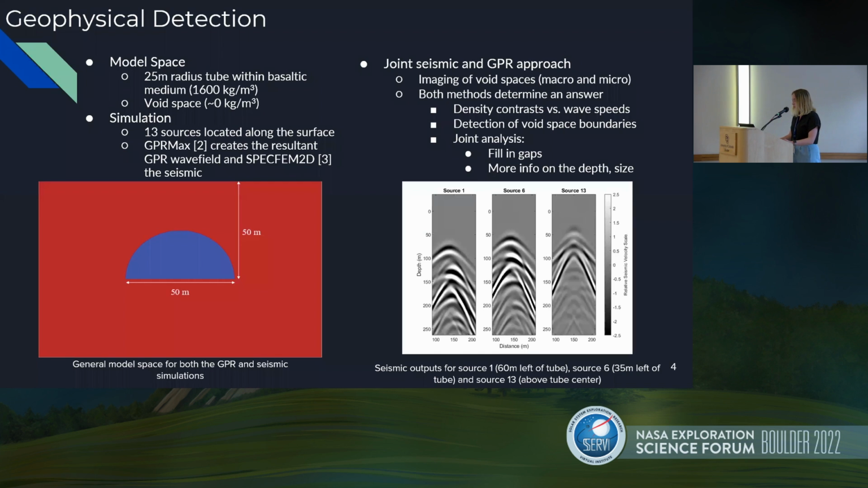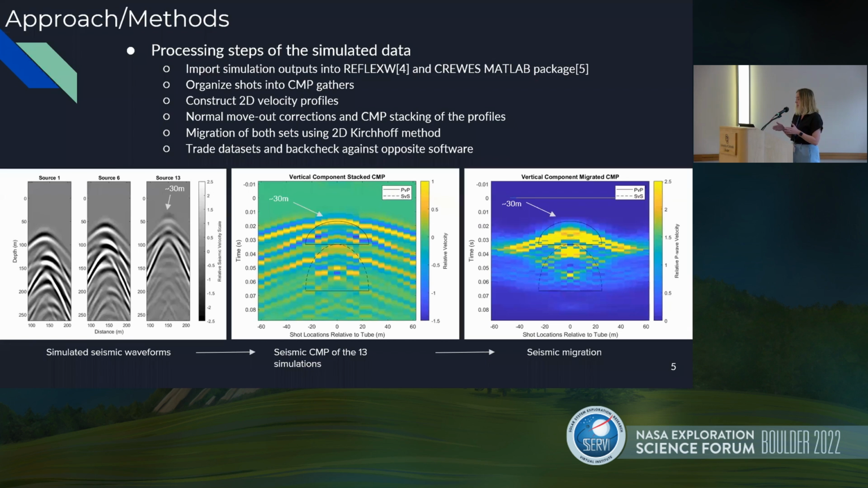A little bit more on the details of our approach. What are the specific steps we take? We get these simulated seismic waveforms from SpecFem 2D. These are basically the raw data that we're looking at. We then perform the CMP stack, or common midpoint stack, where we take all 25 of our sources, line them up, and stack them together to get a higher signal to noise ratio, which is shown in this middle image.